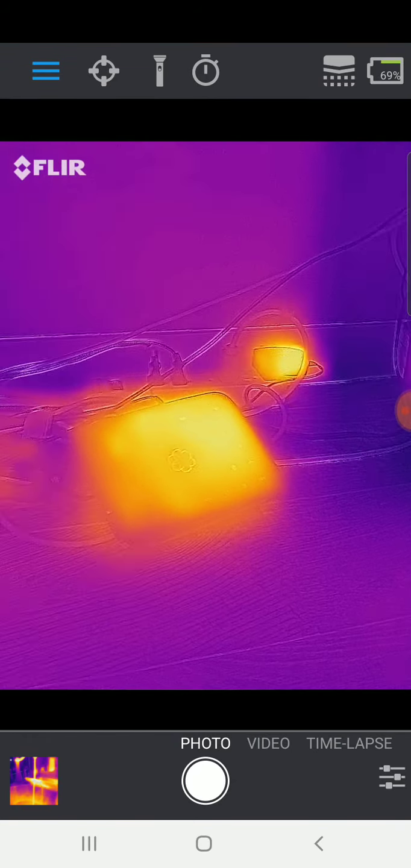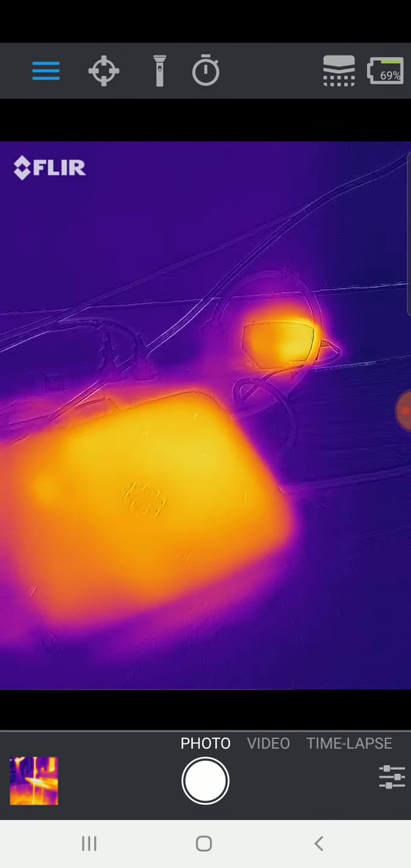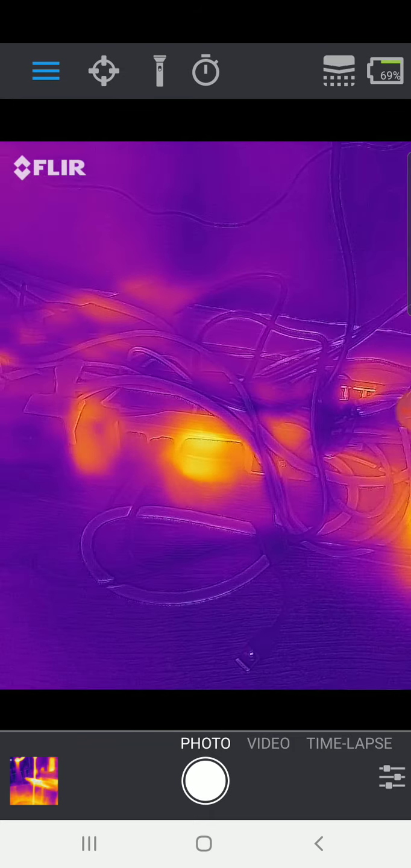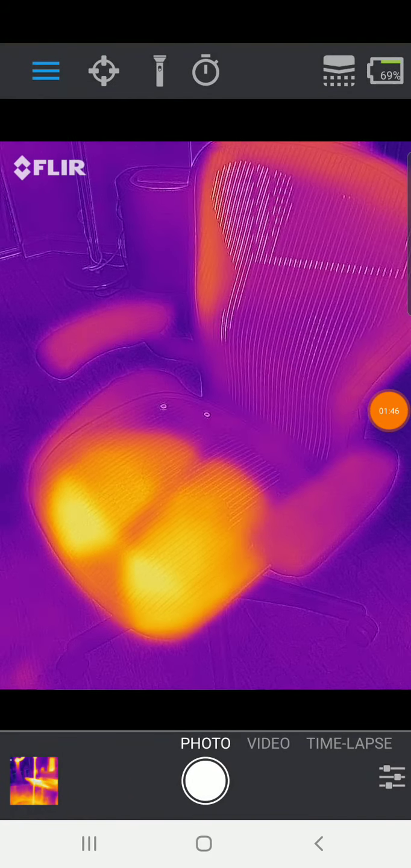But with this view from the heat, you can see very clearly which of my devices under here. Here's my UMA phone. These are some AC adapters glowing with all the heat that they're generating. And you can see those are using power. So again, there's that vampire load actually visualized.